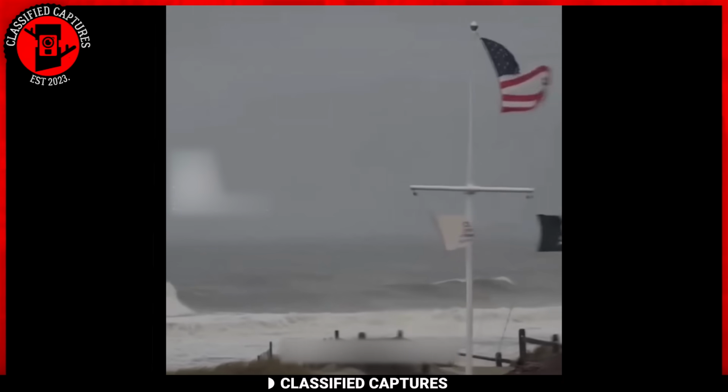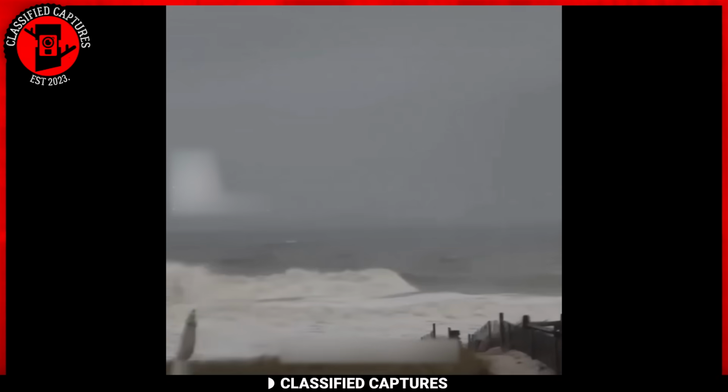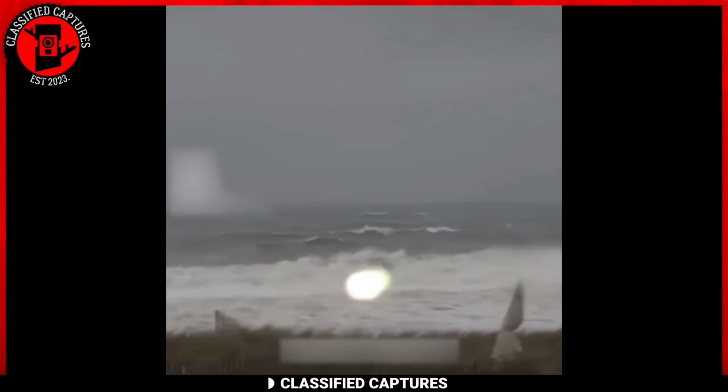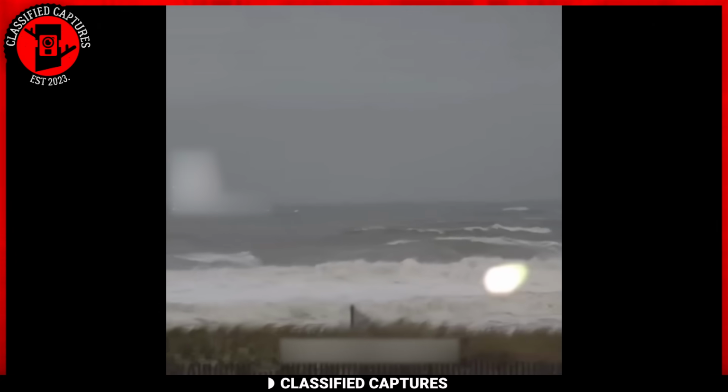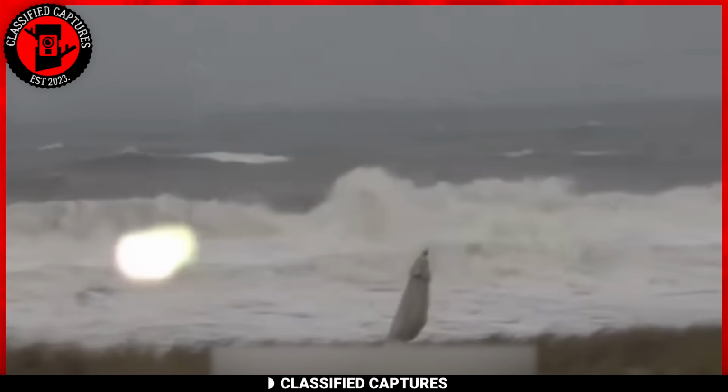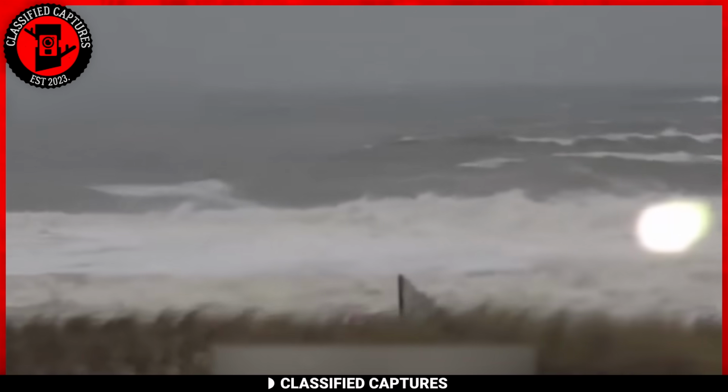And for our final clip, we visit the seashore. Someone captured this huge image while out exploring the waters. Now, some might quickly attribute it to a mere reflection of the camera lens, but there was no sun out there and the weather was cloudy. Clearly, it could not have been that.